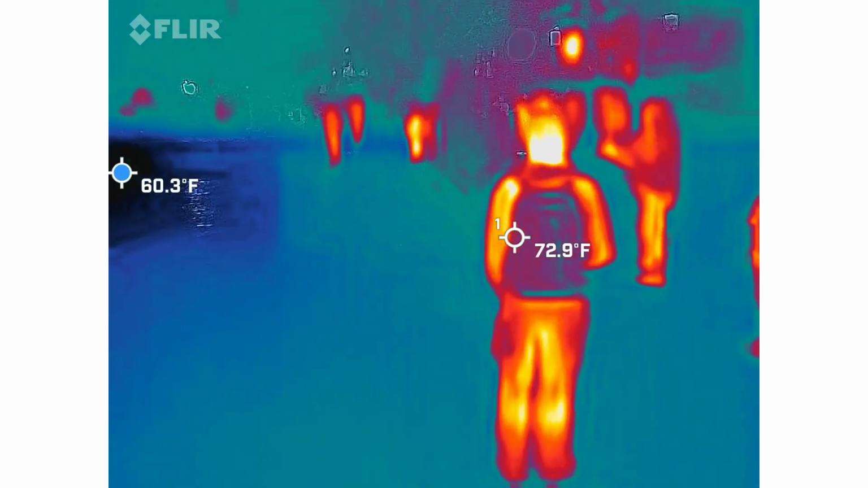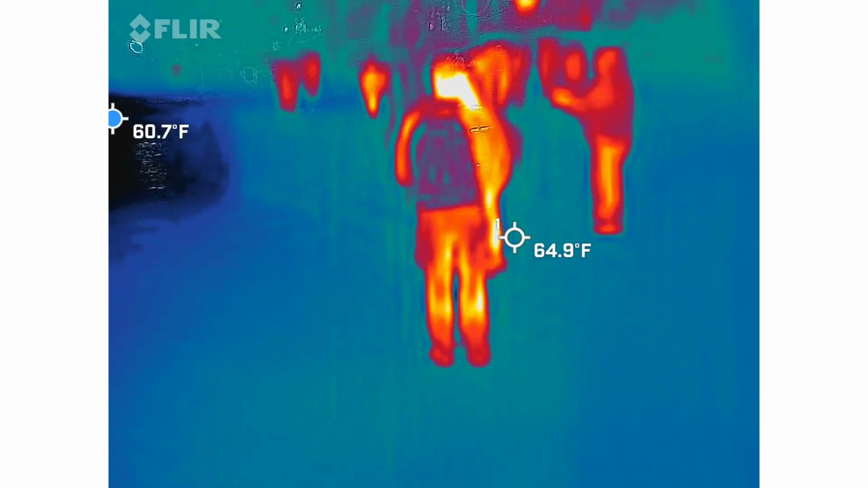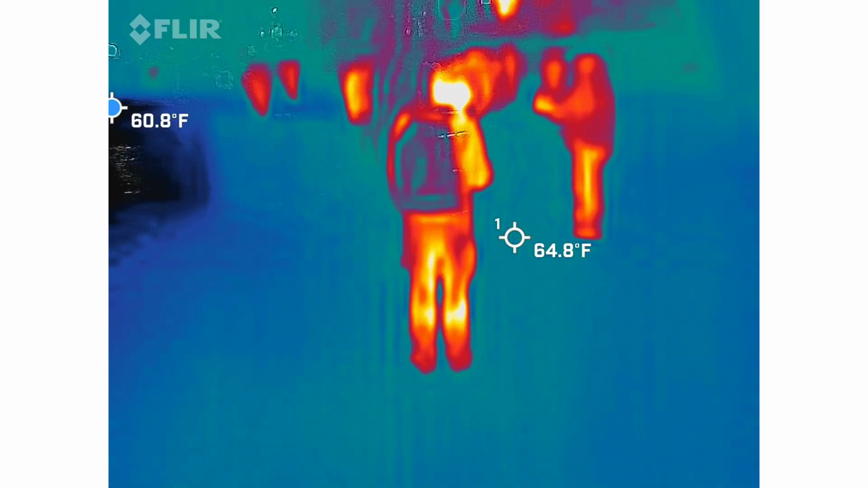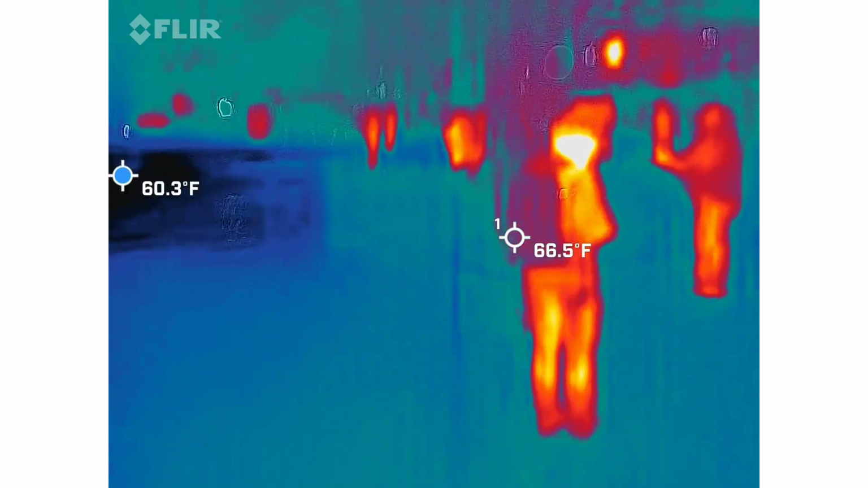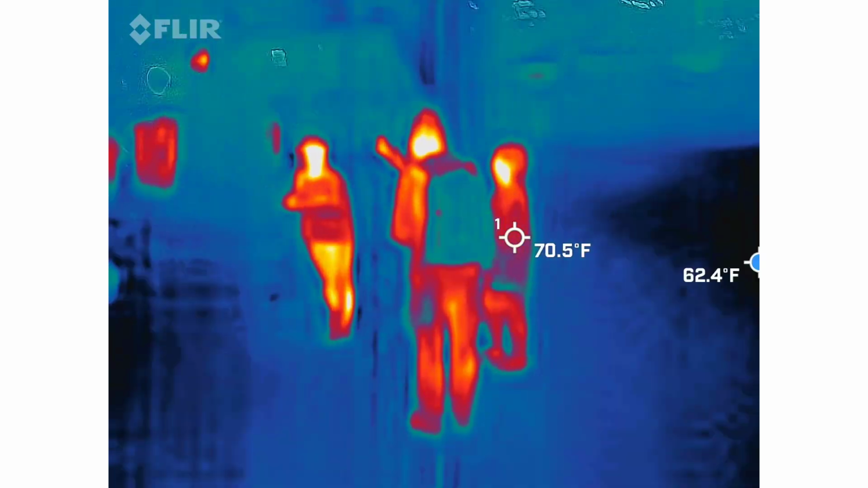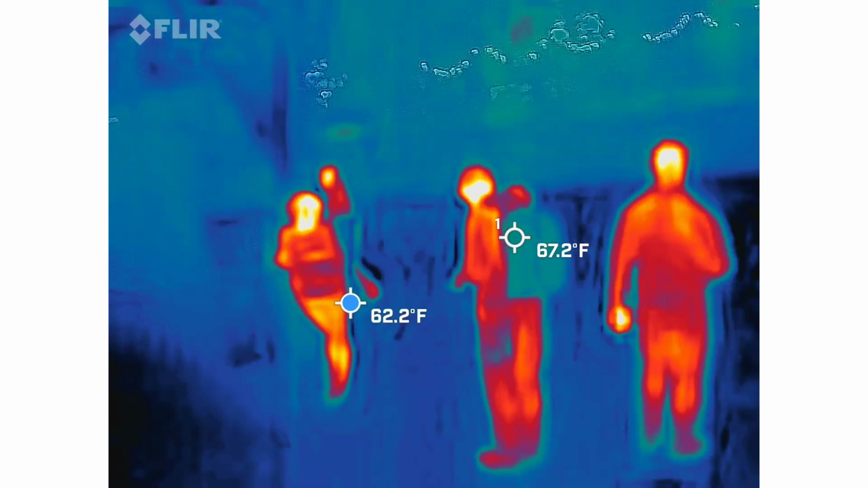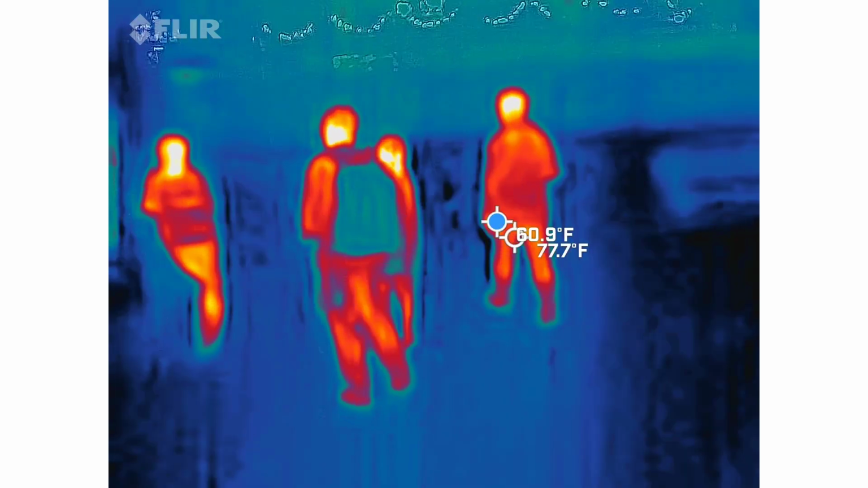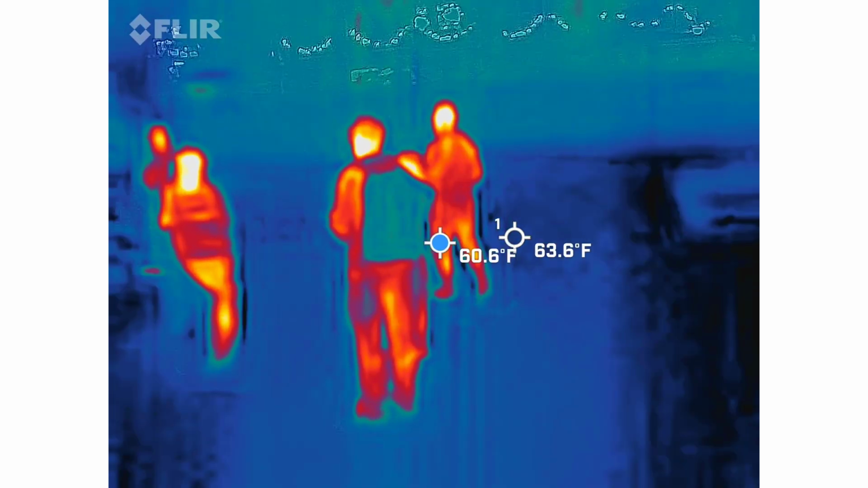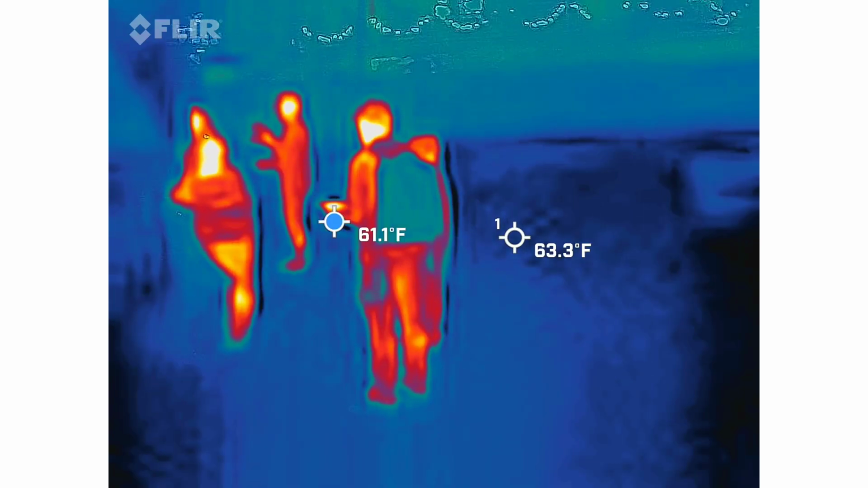Okay, the blue dot's done with you. Can I see your hands, Michael? They got white. Y-U-R, yeah, and then B-D. Yeah. No, that makes sense, because obviously these are... Oh, yeah.